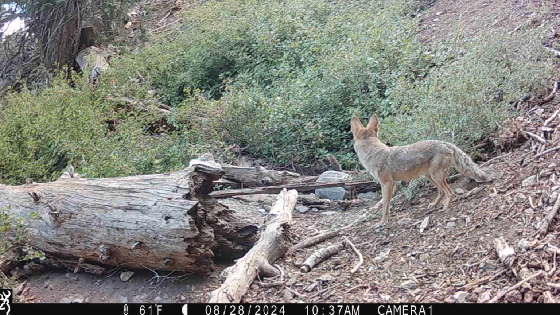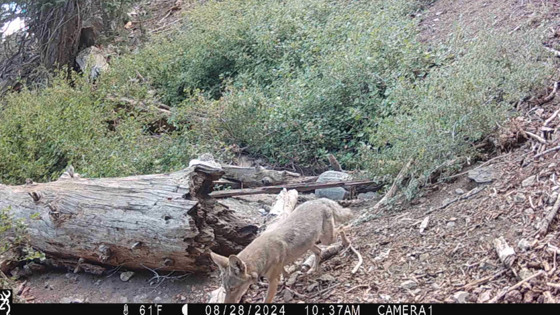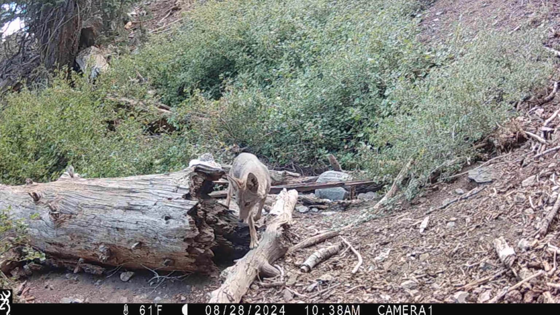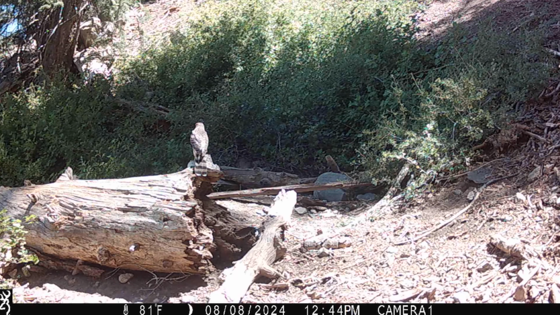Here's another good-looking coyote. I tried to call these guys in. They always hang out in the valley below this area, but I haven't had success in bringing them up. I believe based on the color of that tail that this is a Cooper's hawk.